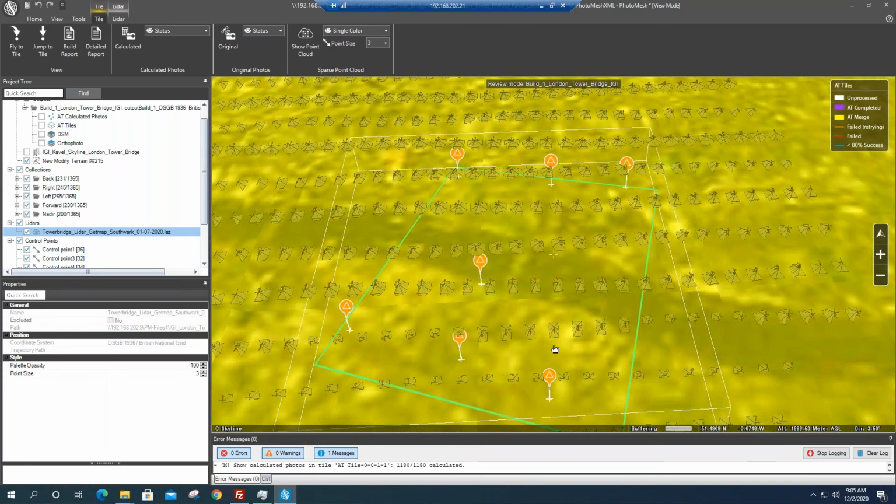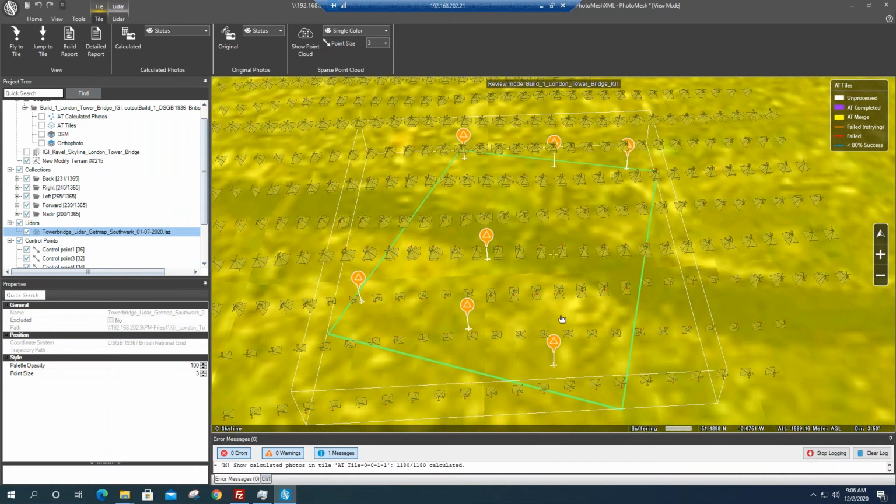And just to address one of the questions as we're going through this, we do perform aerial triangulation, matching, bundle adjustment, incorporating control points. We don't address IMU misalignment or doing the lever arm correction.